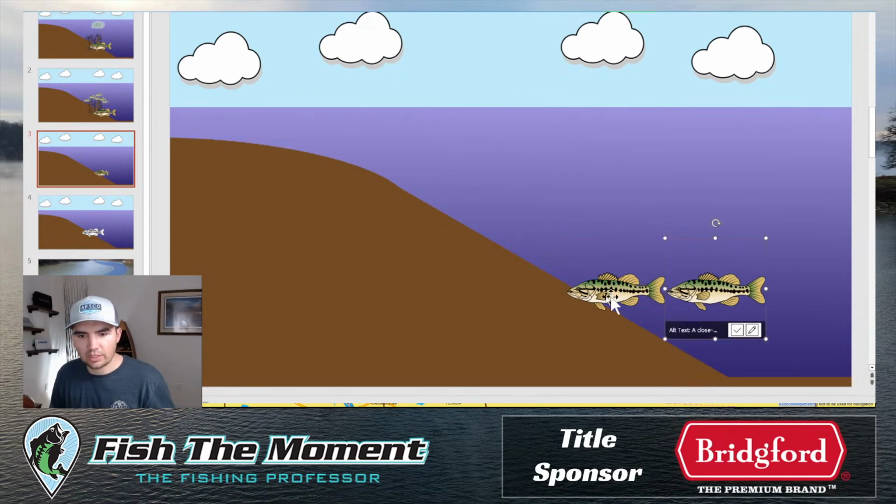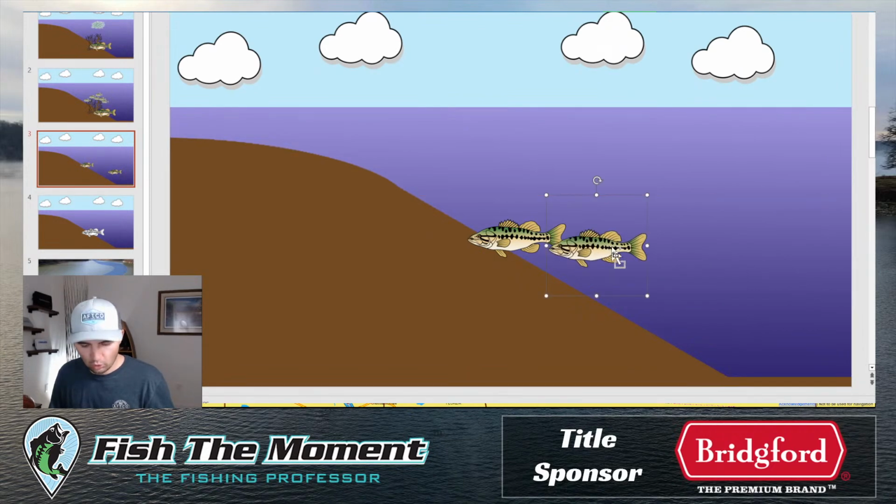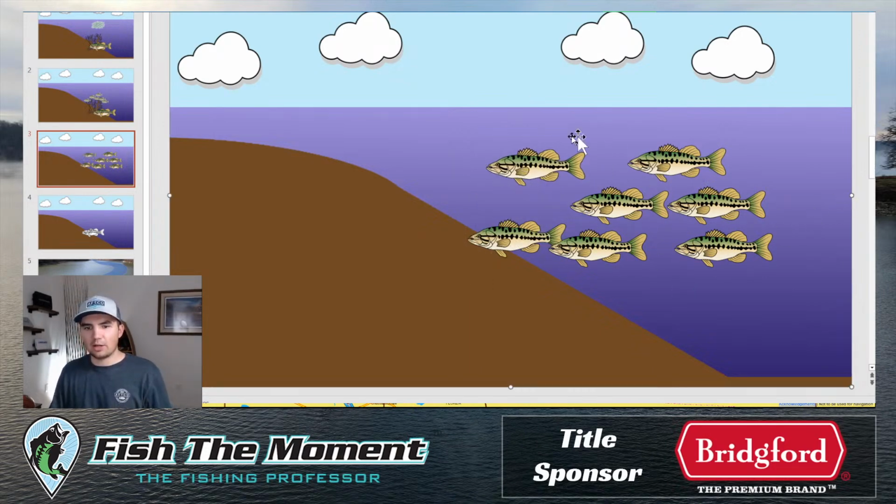So if you're looking at bass setting up on a spot, in general they're going to be set up more horizontally than vertically. They're going to be spaced apart, kind of like this, and they're not going to be stacked more than 3 or 4 fish tall. They're going to have some good space separating them. They're not going to be stacked right on top of each other. They don't like being right on top of each other or side to side. Imagine there's a 3-foot bubble around each of the bass. That's kind of how I think about it. They're not going to be super tight together, and they're also not going to stack 8, 10, 15 fish tall.